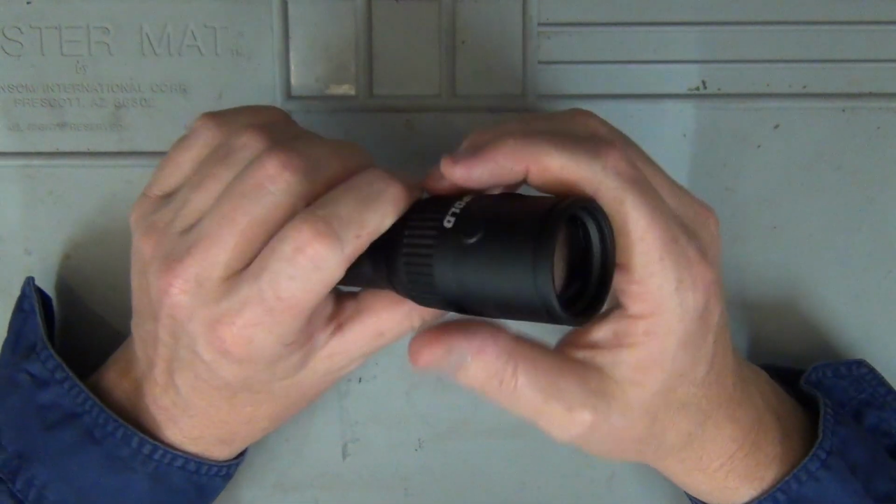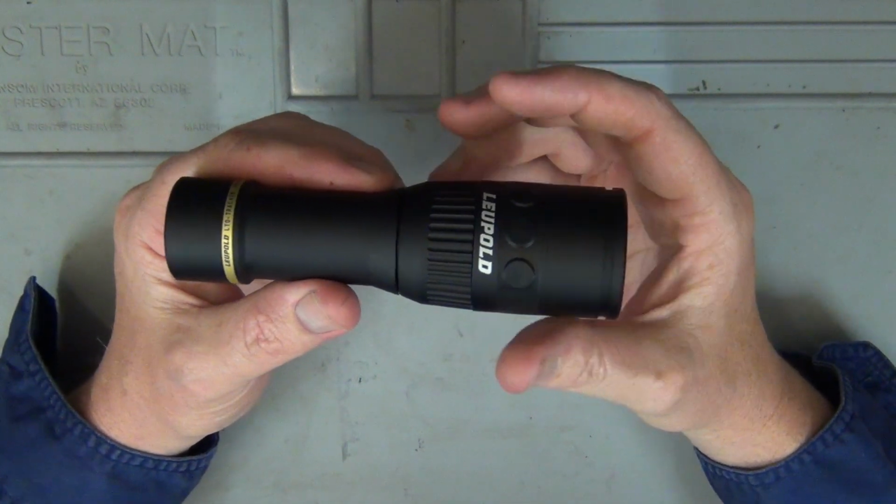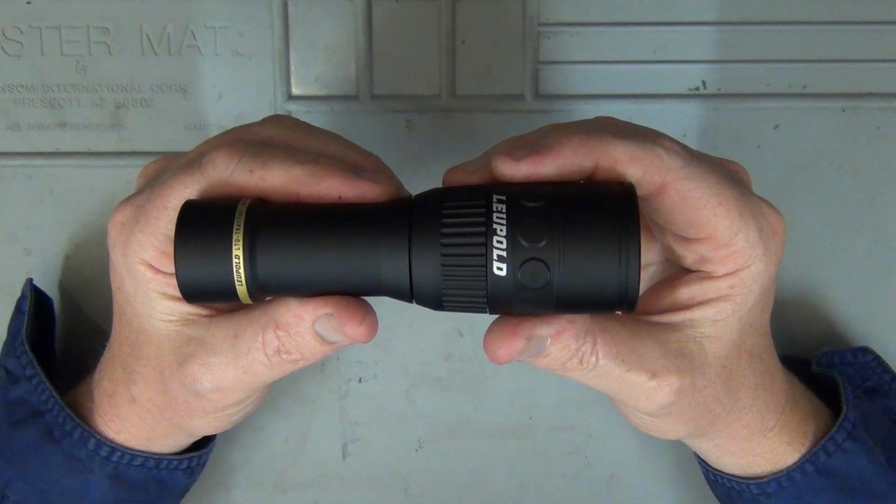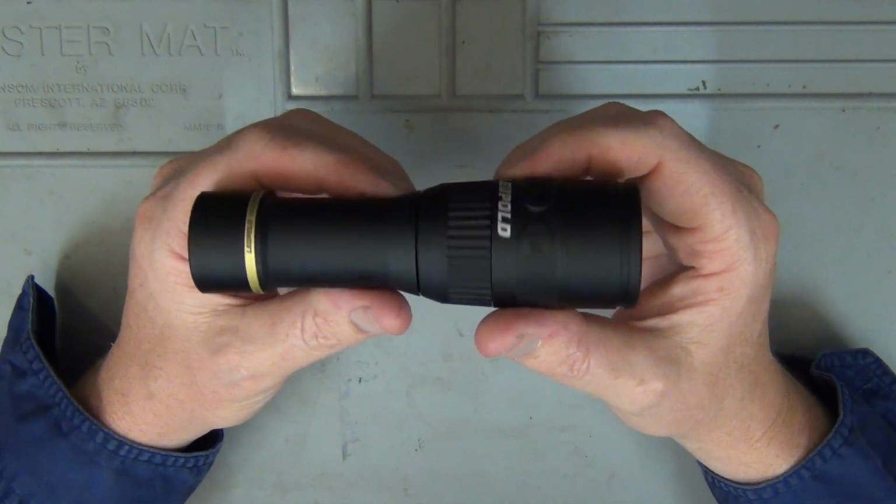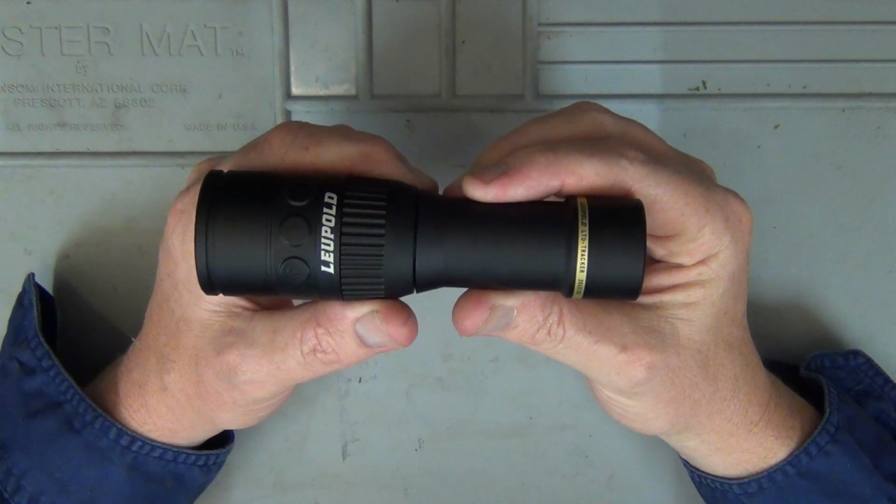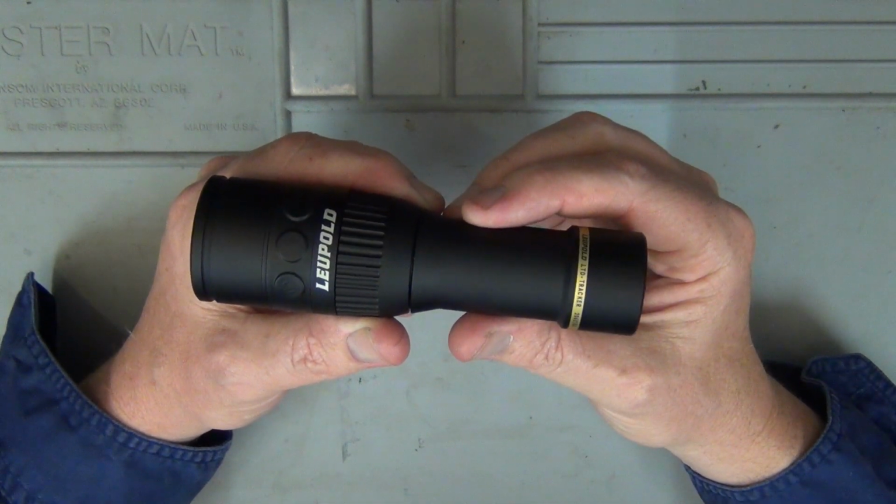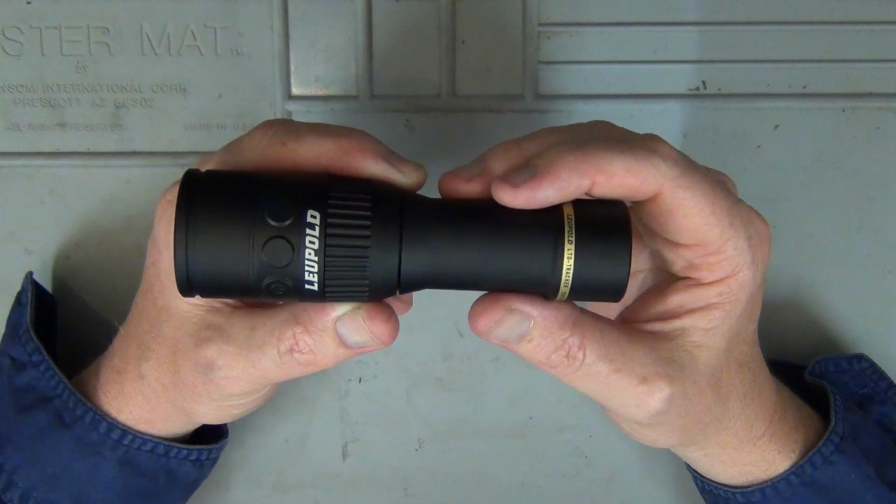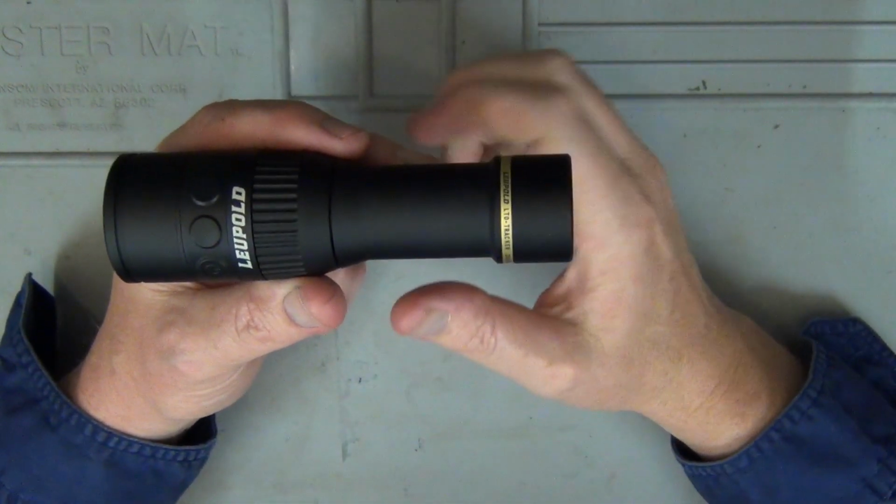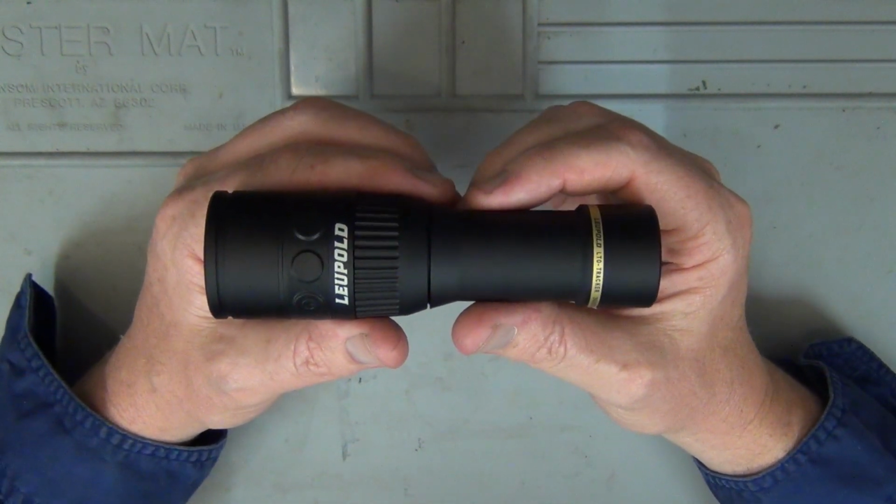The field of view is 21 degrees and the thermal detection range is from minus 40 degrees Fahrenheit or minus 40 degrees Celsius to plus 572 degrees Fahrenheit or 300 degrees Celsius. Now the actual operating temperature of this monocular is minus 4 degrees Fahrenheit or minus 20 degrees Celsius to 140 degrees Fahrenheit or 60 degrees Celsius. So it's pretty much going to operate in most temperatures unless you go into the real sub-cold areas, which really isn't applicable here in Australia. You don't find many areas that are under minus 4 here.